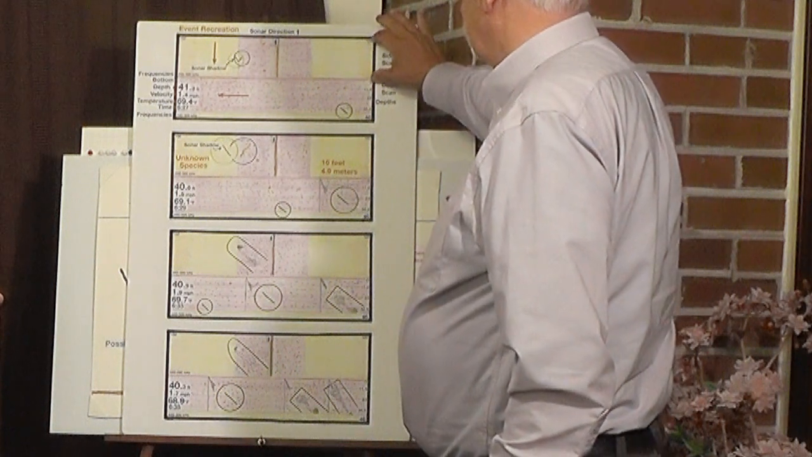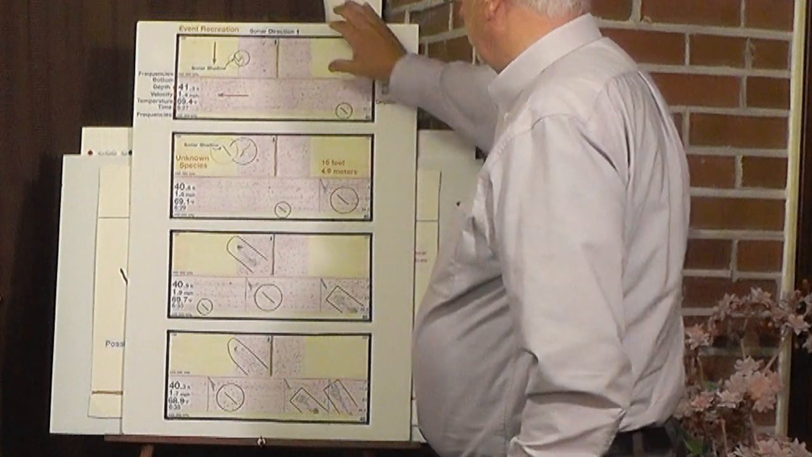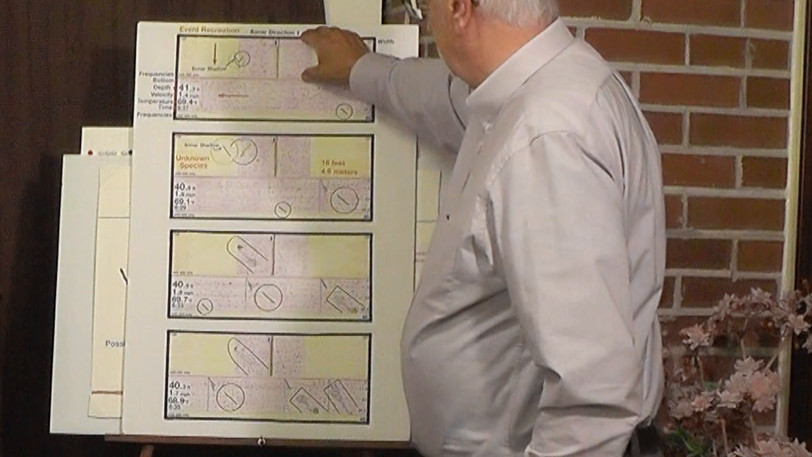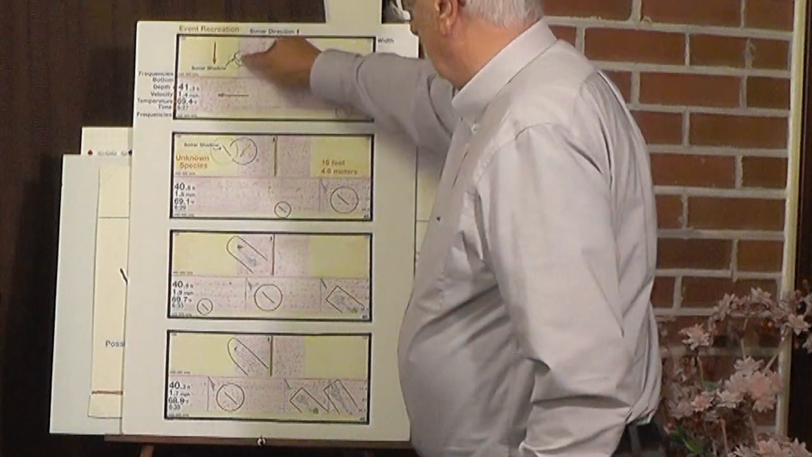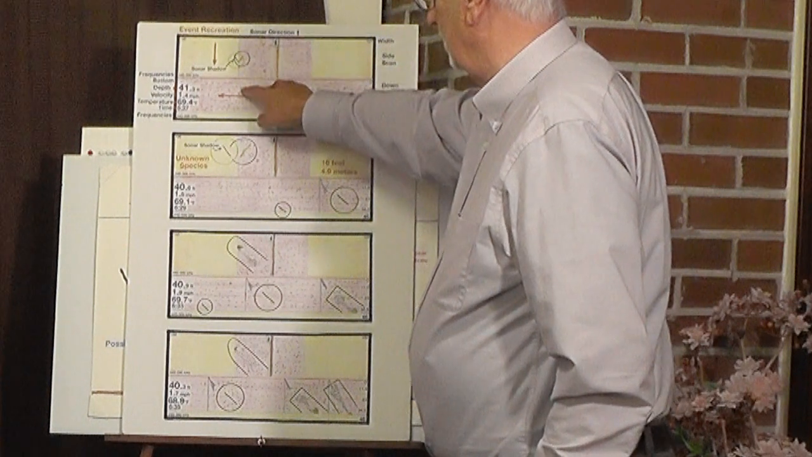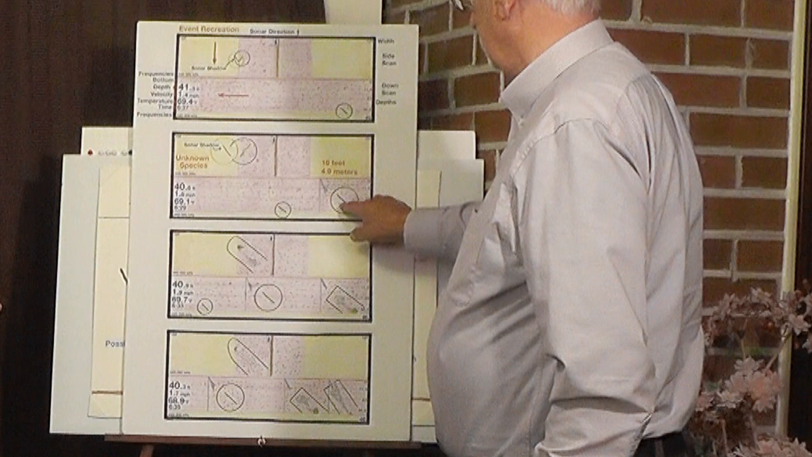This again is a side scan. This has a scrolling action down, but it's much shorter than this. So what passes down here, we lose. We don't see this anymore. We see the next object here, which is this object here.